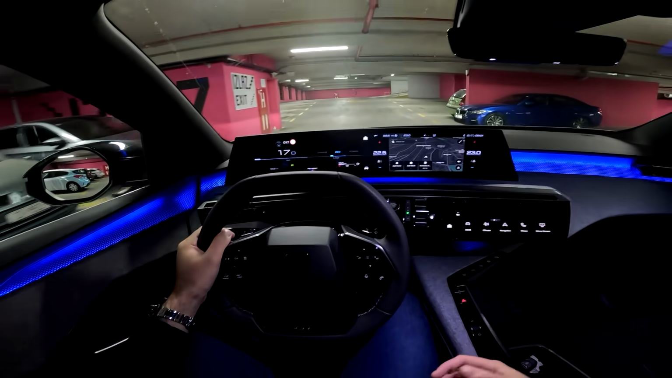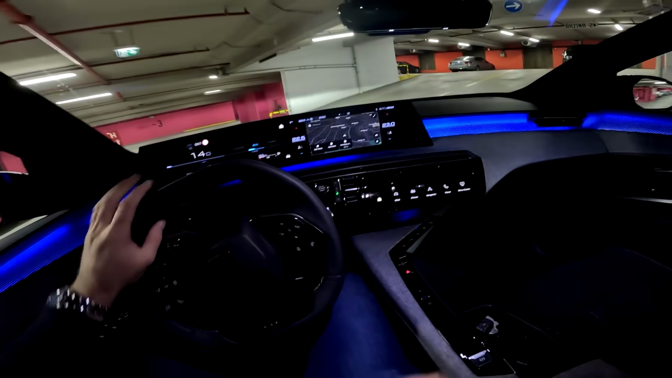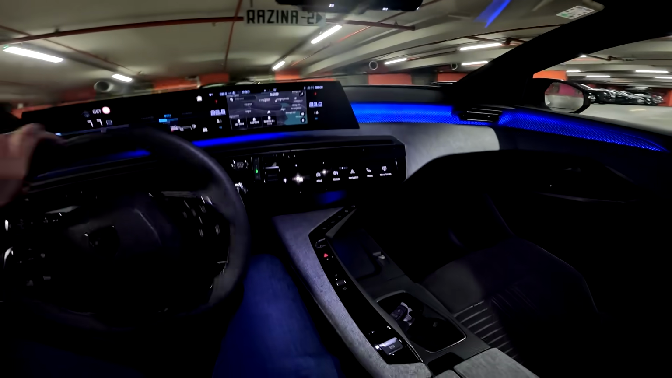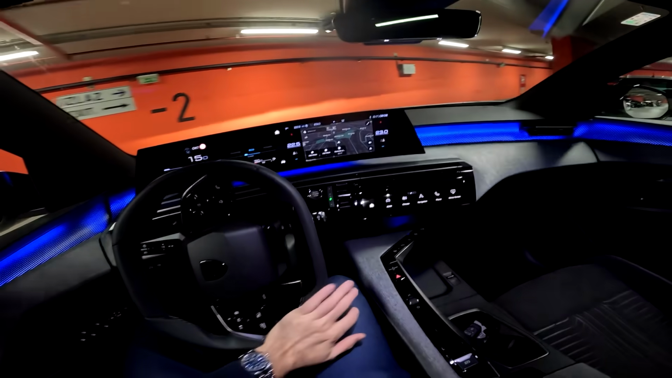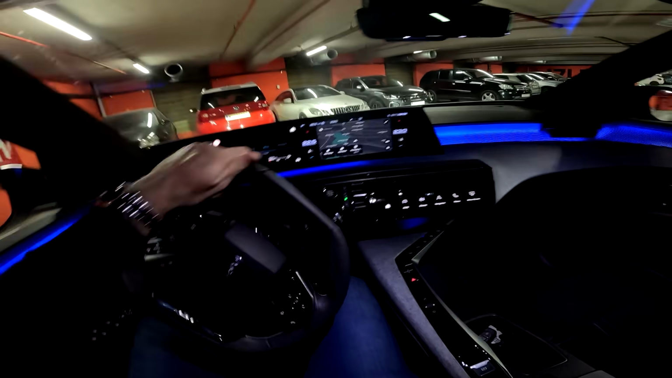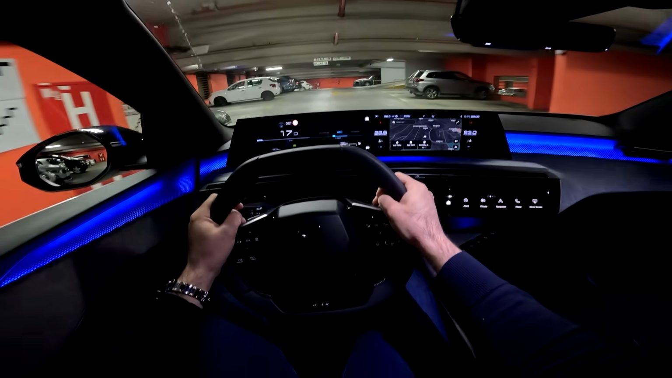It incorporates the electric motor, and the result is a very nice and smooth drive, which you will see actually around 50% of the time in the city. The car can use just the electric power. That is really impressive. And you definitely have a pronounced electric side of things here on this 48-volt hybrid powertrain.